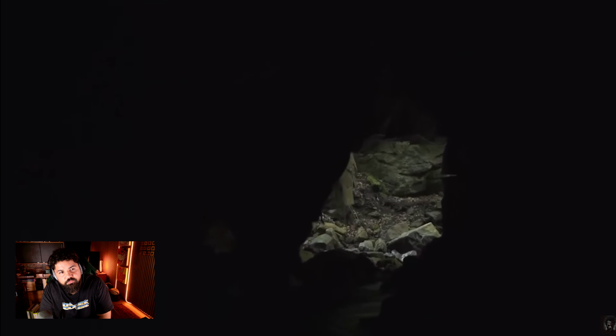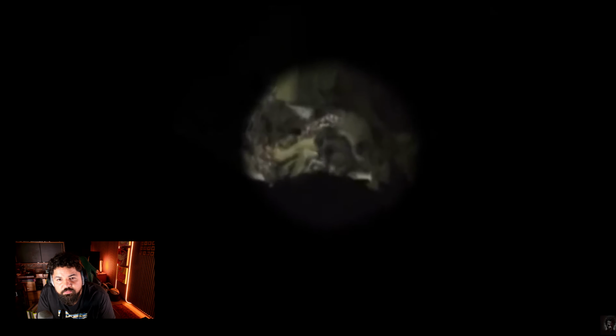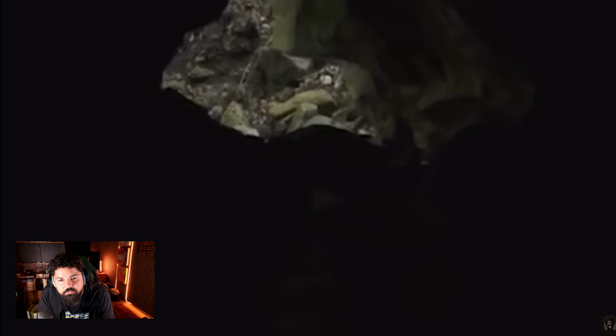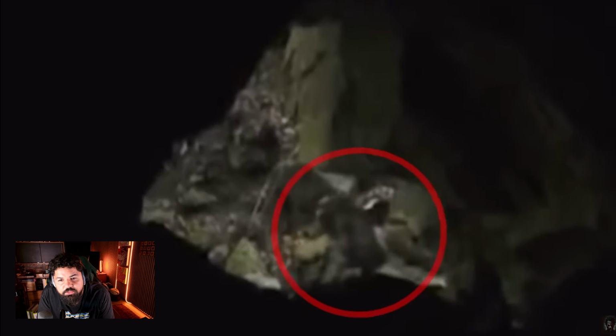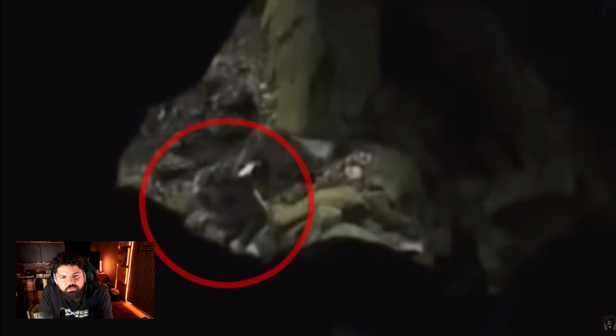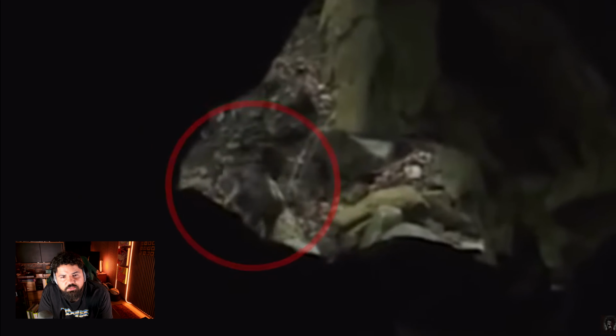While he's in the cave, something lurks by the entrance. A small goblin-like creature waddles by, peeks into the cave, sees the man, and then quickly runs away. Looking closer, it seems the creature was wearing some kind of backpack. If this isn't a hoax, this creature might be very intelligent, considering it somehow made or found a backpack-like device.